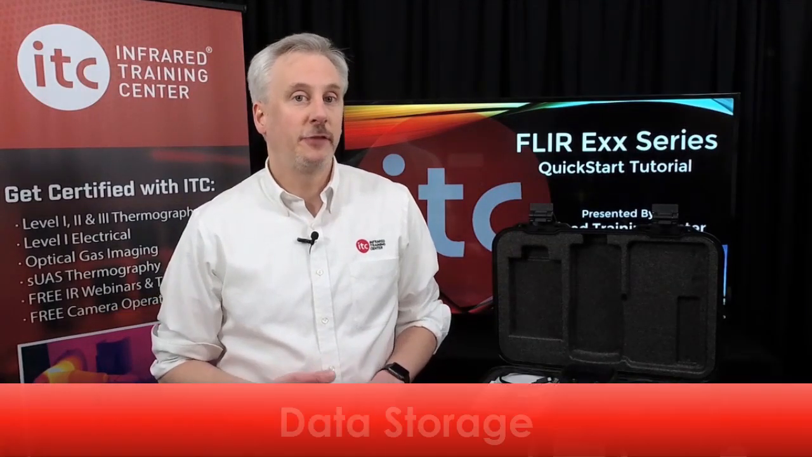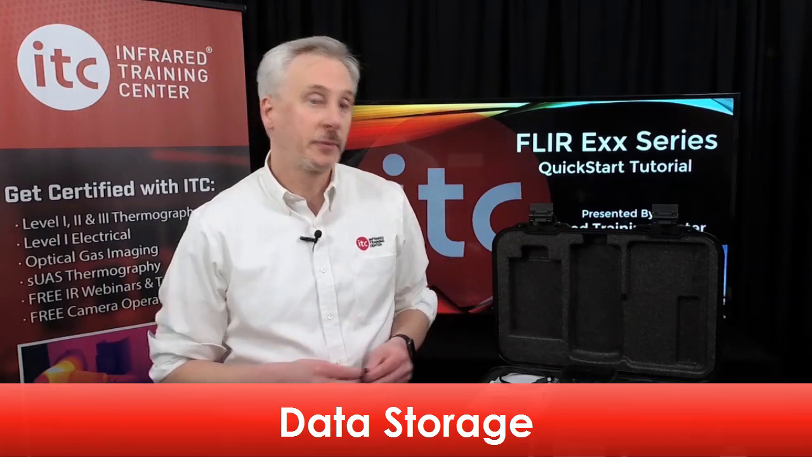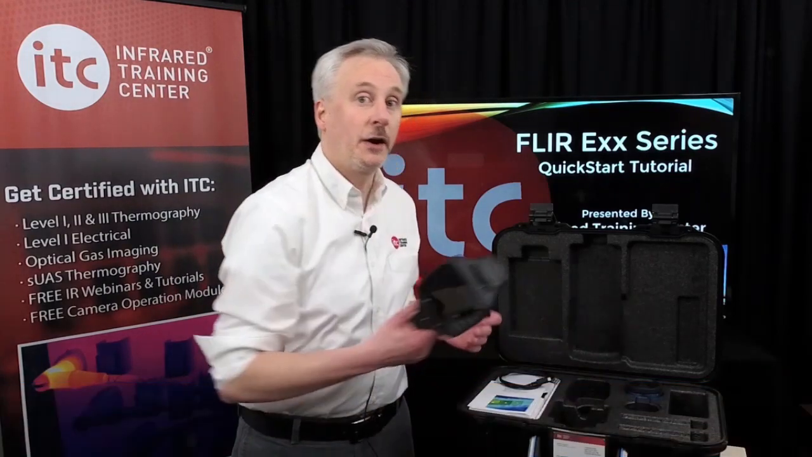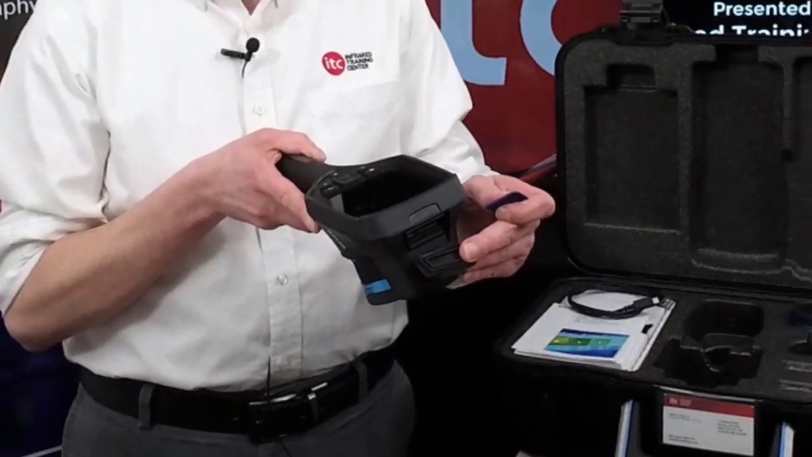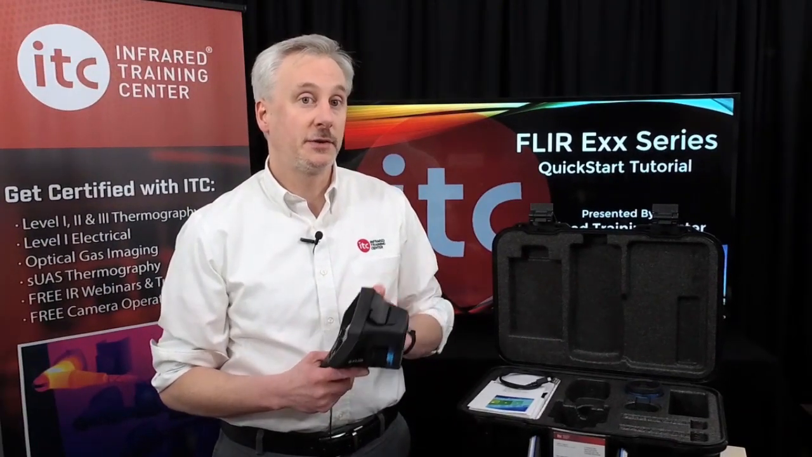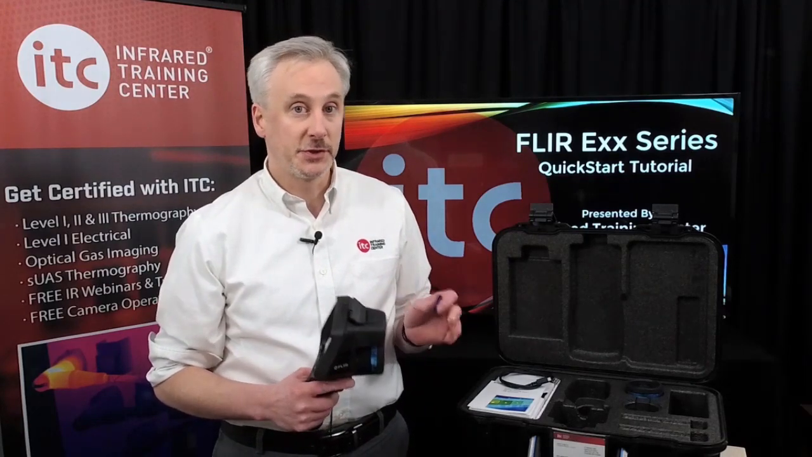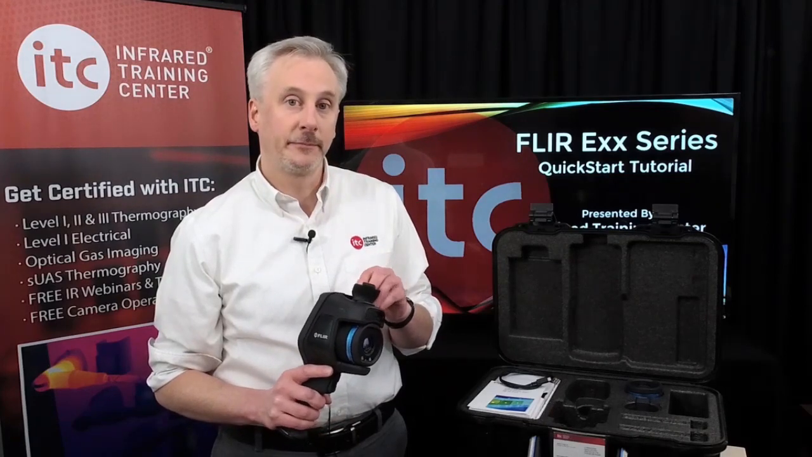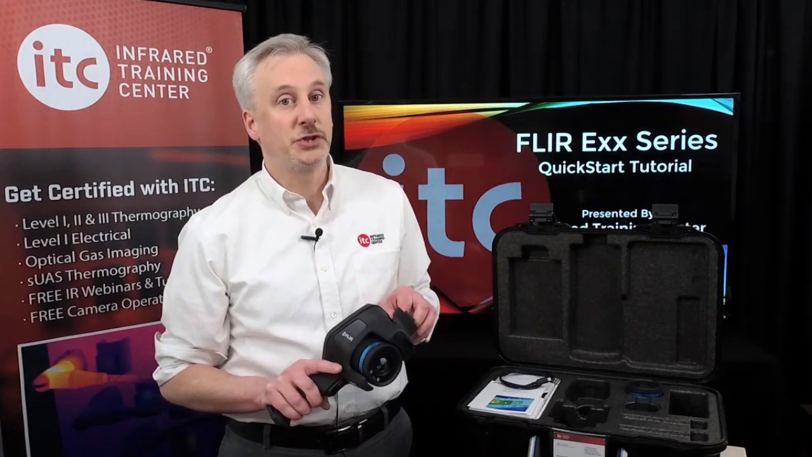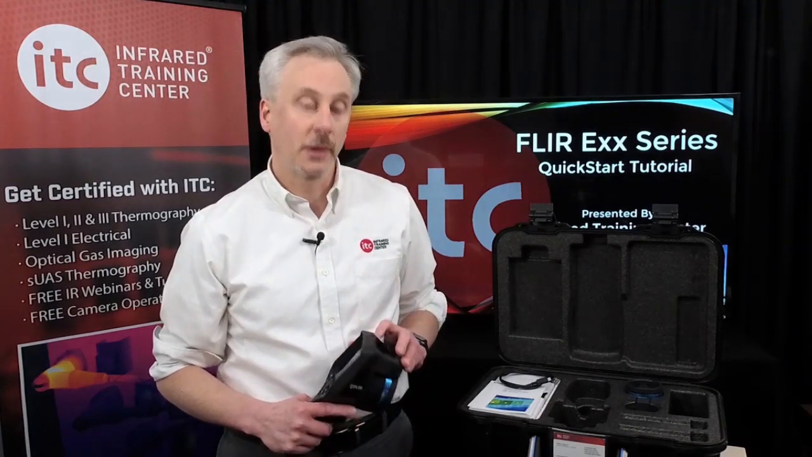All image and video files are stored on a removable card that comes with the Thermal Imager. The slot for the SD card is located under this rubber flap on the front of the camera. Now, it's important to note that this series of cameras does not have any internal memory, so be sure to install the card right away as it is needed to store data. Good tip is to always check that you have the card inserted prior to any inspection.